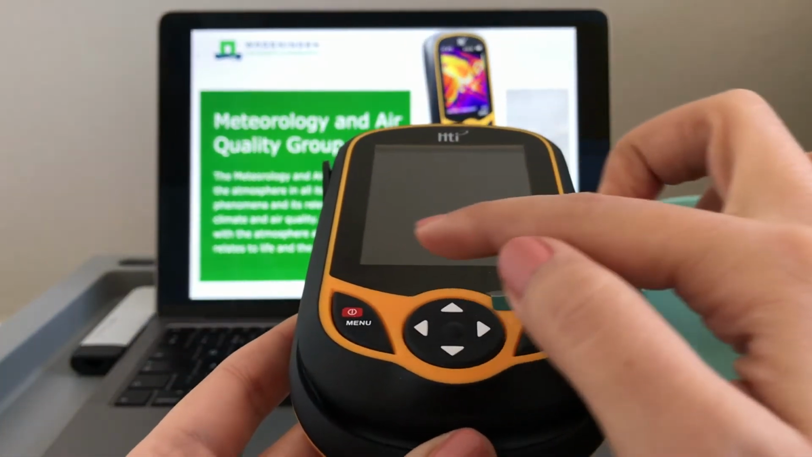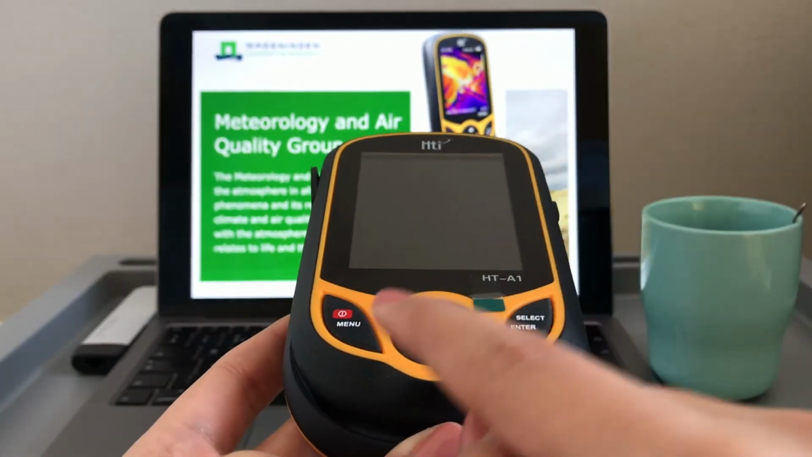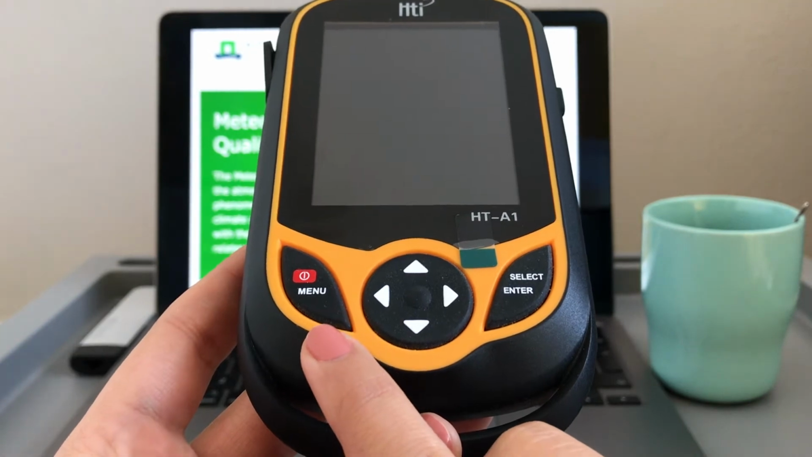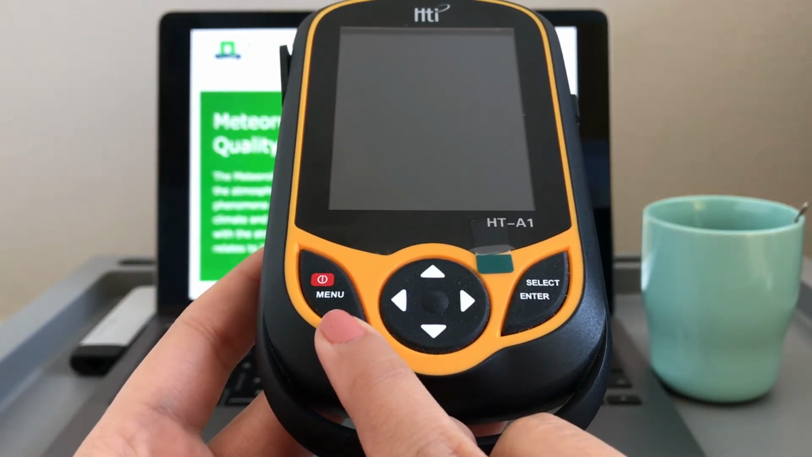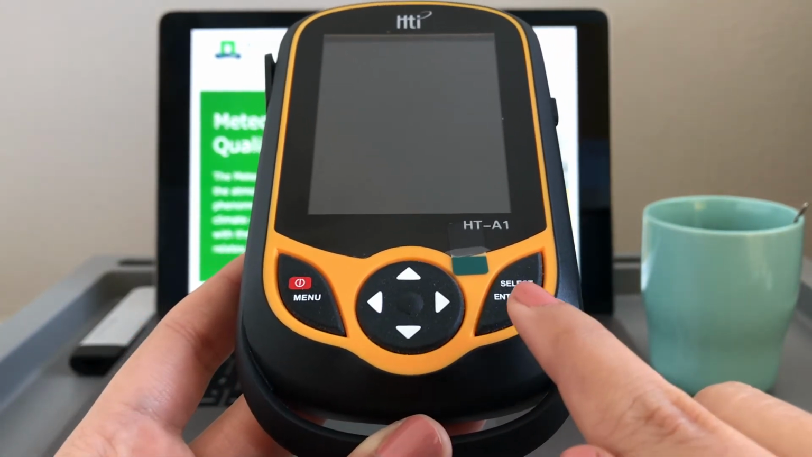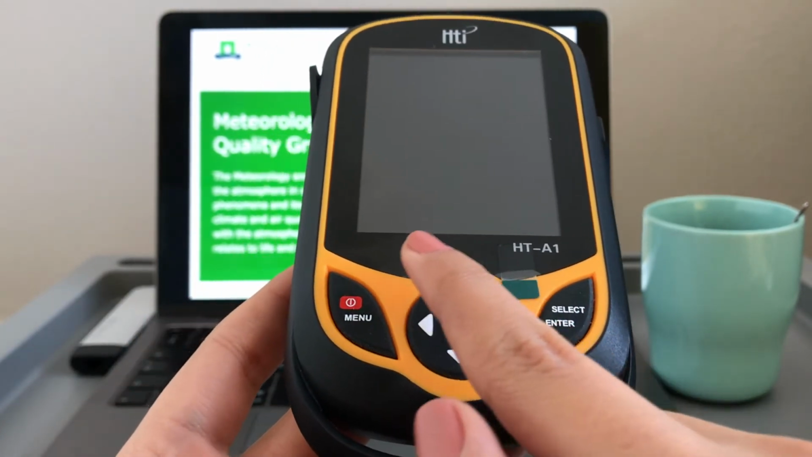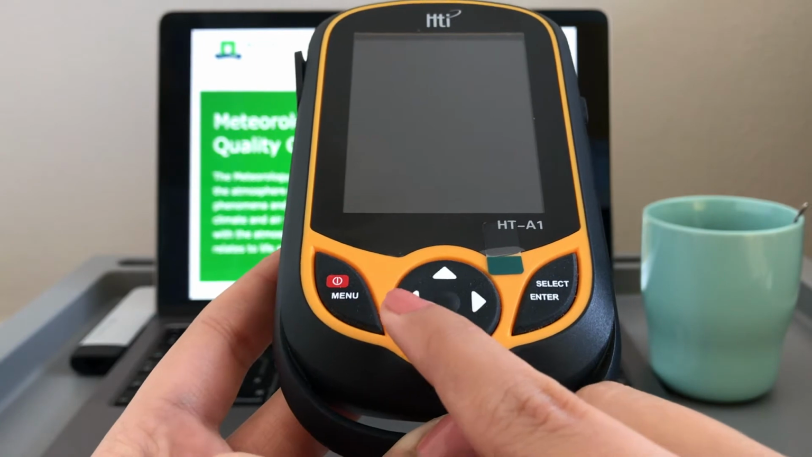You can make use of this key to capture the images. This instrument has a roughly big display with some keys underneath. Here is the menu, turn on and turn off button. The other one on the right is the select or enter button, and there are some navigation keys available.